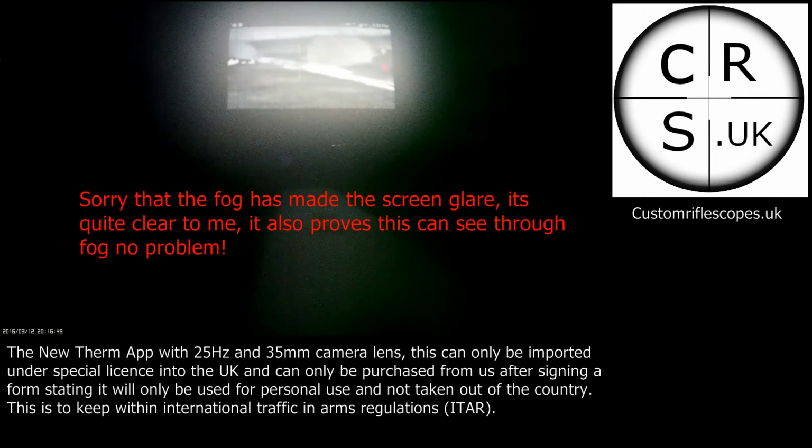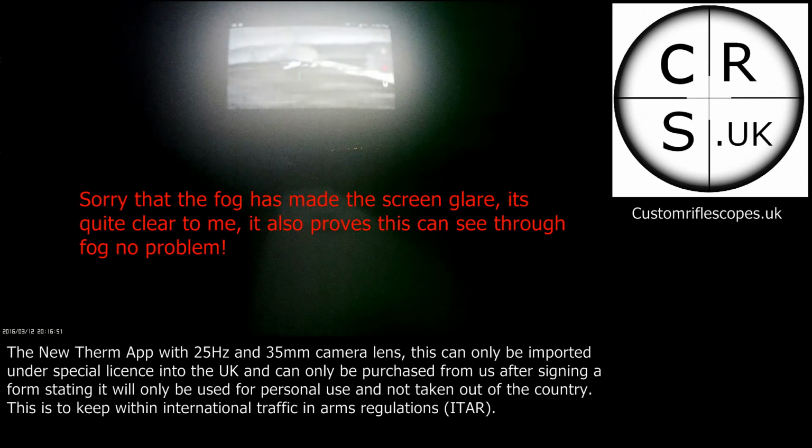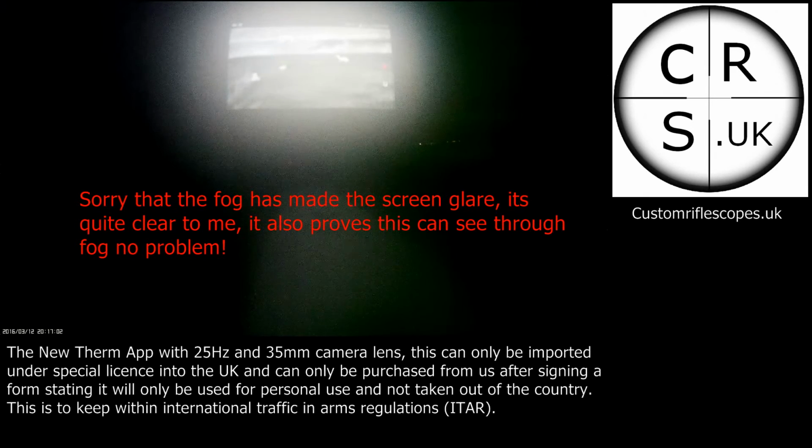It's a shame that the Mobius is so close to the screen that it's a bit blurry. Very sorry about that. Oh, there's one there. He's 100 yards. A couple lying down. Just trying to focus on the tree.